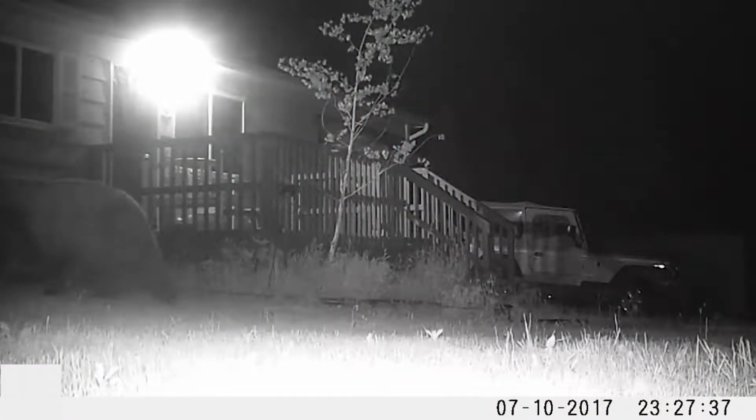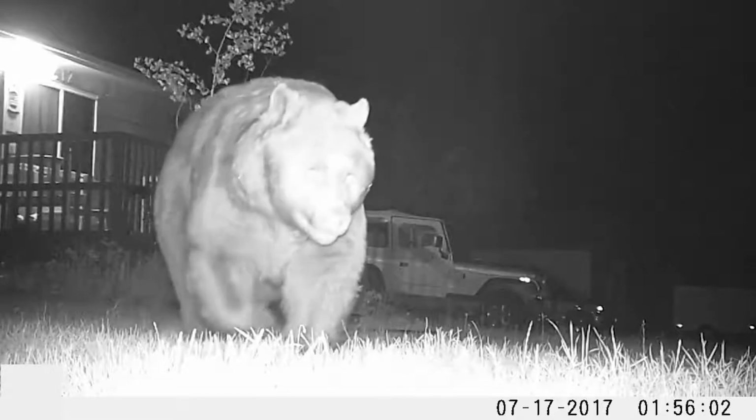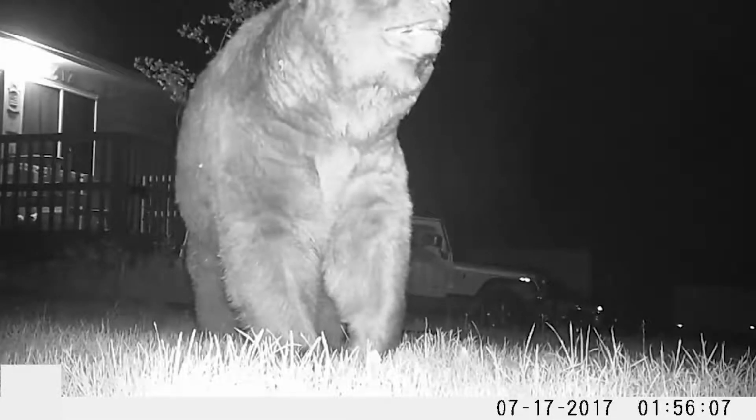But then I started to realize there's more than just raccoons and foxes running around the yard. To my surprise, we have some pretty large bears that come through town, and they stop by the yard, and of course they stop by the watering hole. So having the game camera up front kind of brought this to my attention.